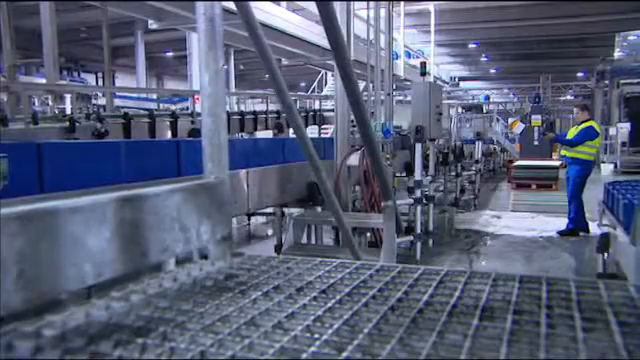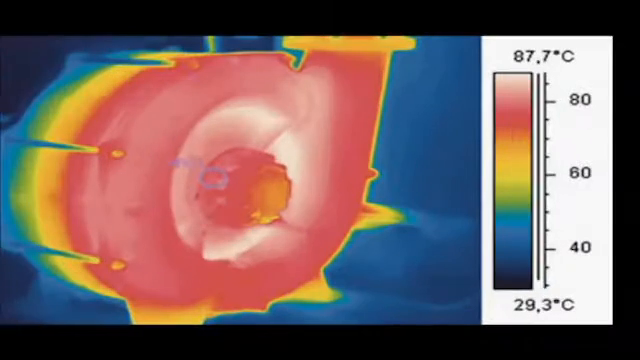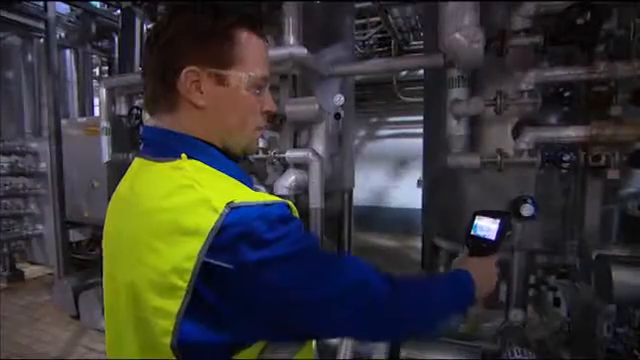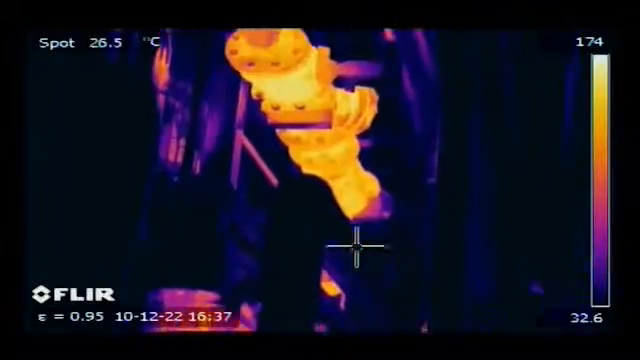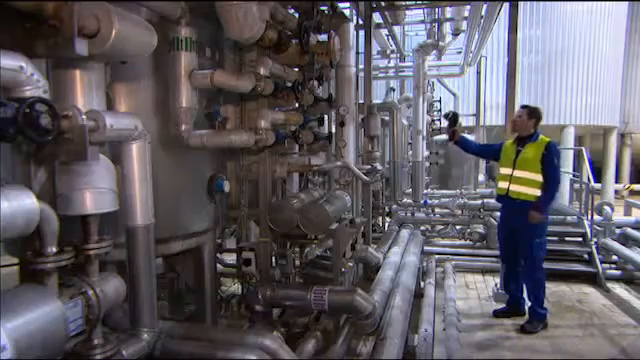Examples of faults that can be detected with thermal imaging are overheated motors, suspect rollers, overloaded pumps, overheated motor axles, hot bearings. Thermal imaging also gives valuable information about the condition of pipe, tube and valve insulation. A thermal imaging camera can quickly give an overview of the entire installation.